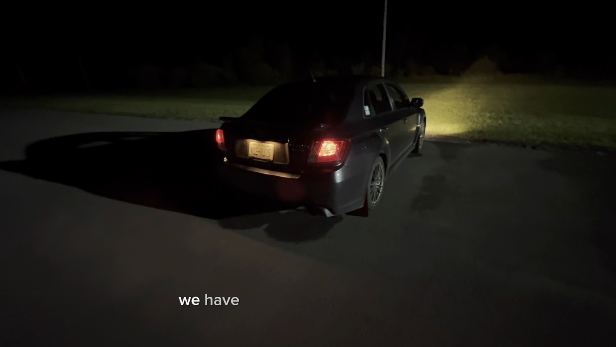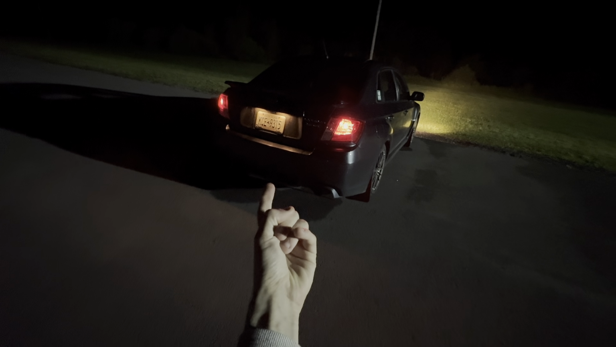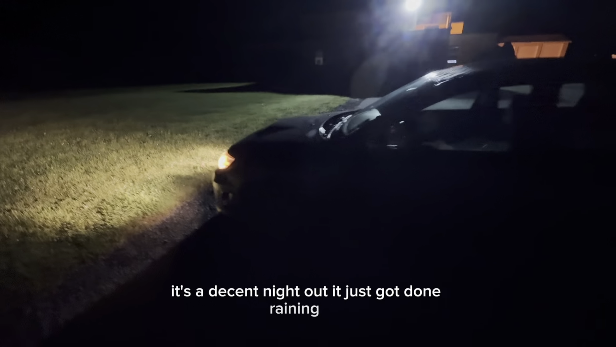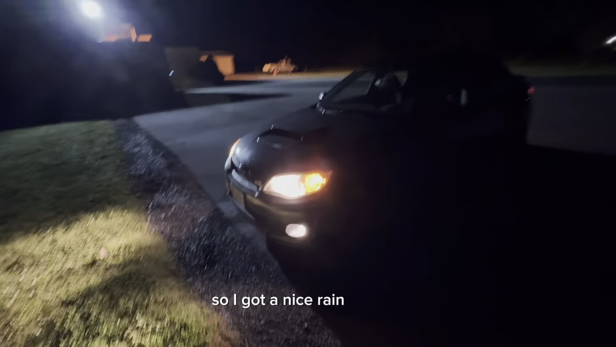We have maybe a little exhaust leak. I don't know if you can hear it, but it's under there. It's just the flange, I think, that needs to be tightened. But other than that, it's a decent night out. It just got done raining for a good while, so it got a nice rain bath.